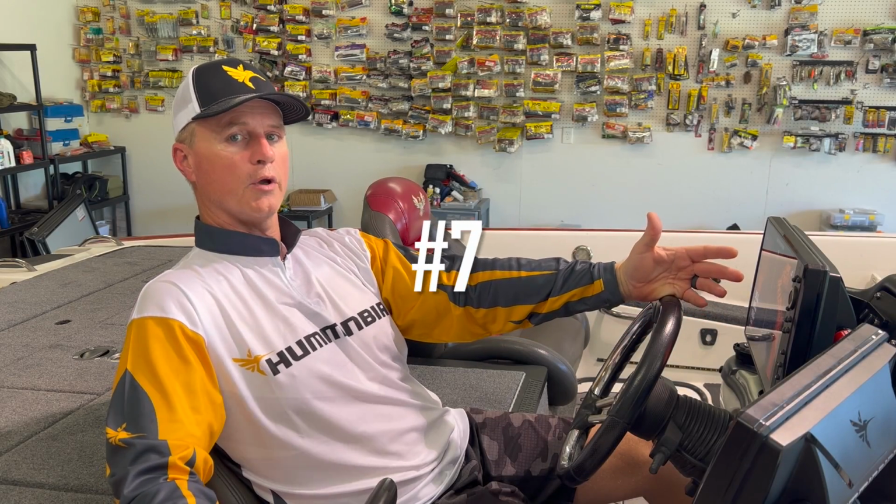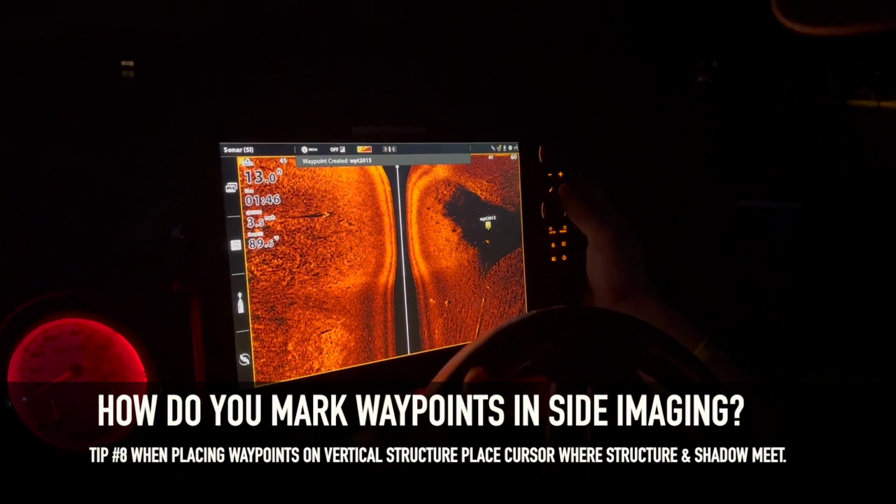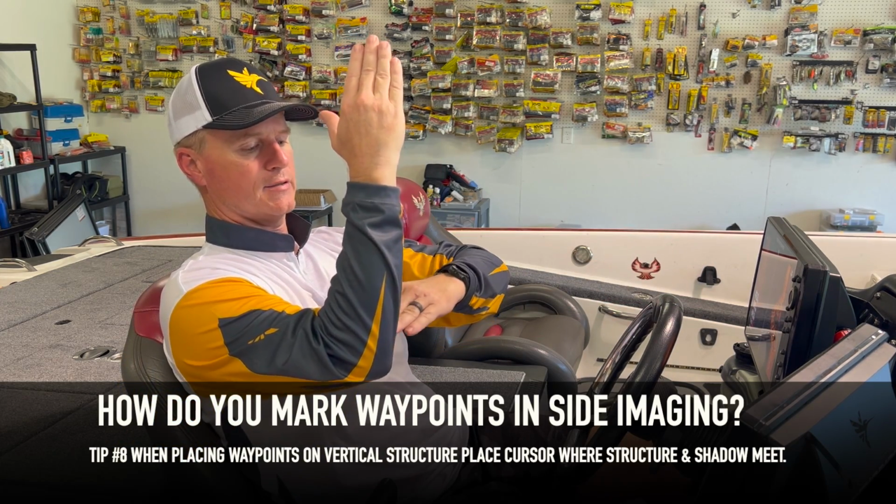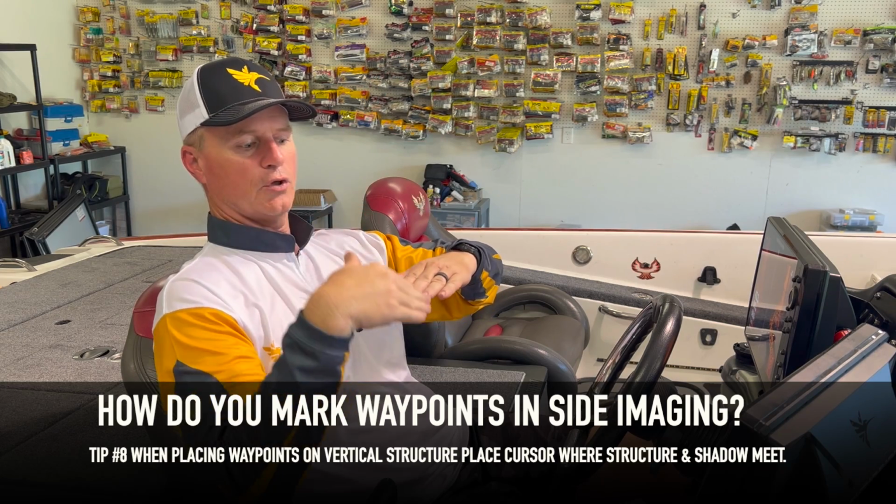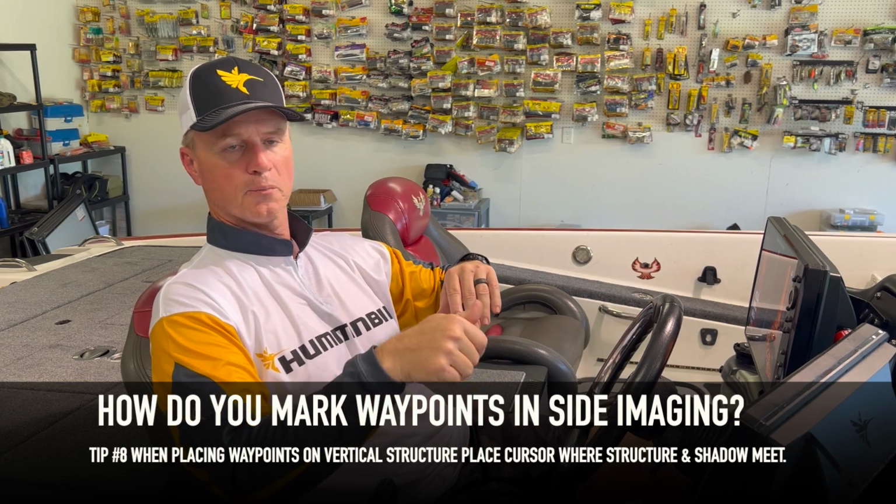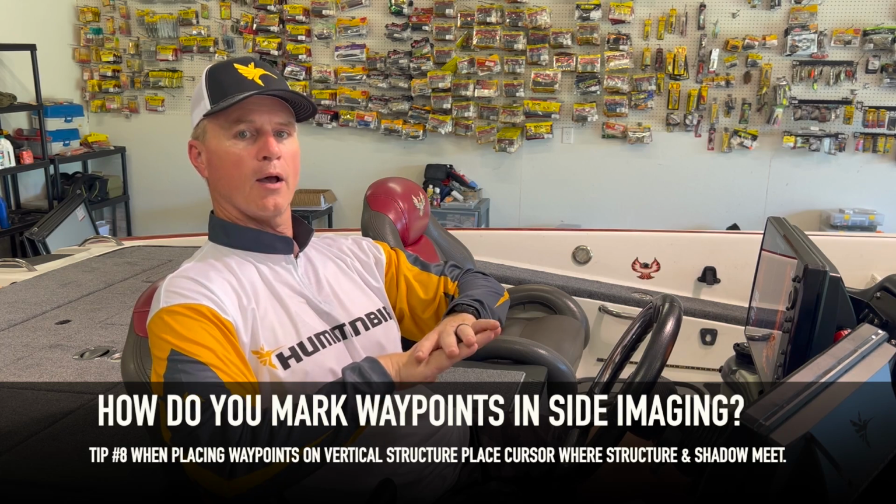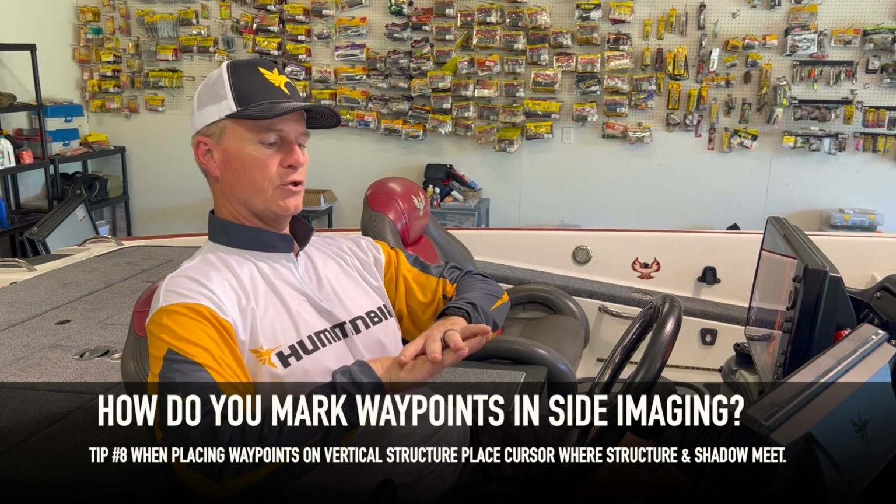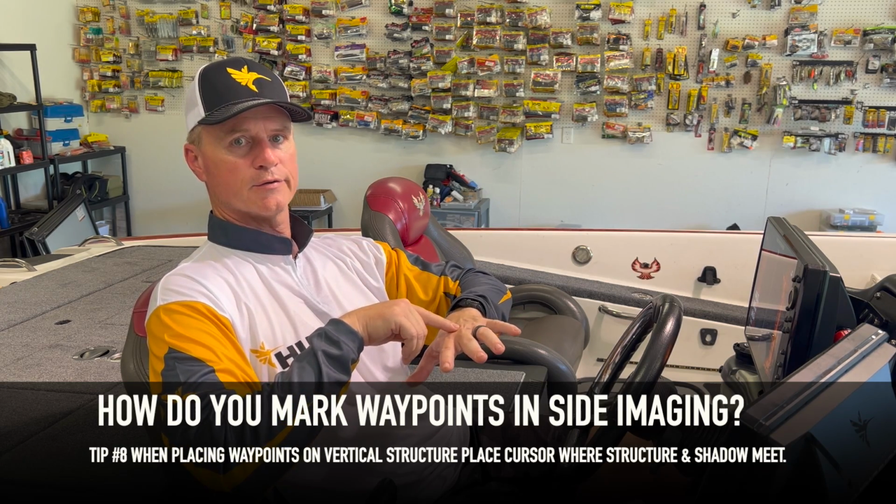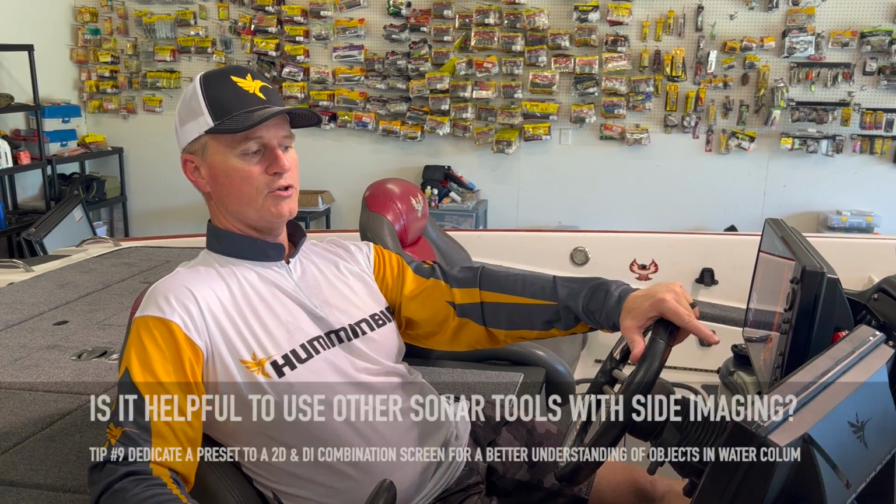So when you mark waypoints when you're side imaging, anytime that you have a vertical object that's sticking up off the bottom, a stump, a tree, or anything like that, where the shadow actually meets that object on the bottom, you need to place your cursor there, cursor over to it, and hit your mark button twice, and that's how you lay a waypoint there. If you have a brush pile or a rock pile or something that's bigger on the bottom, you just move your cursor key over to the center of that, hit your mark button twice, and that's how you place the waypoints.